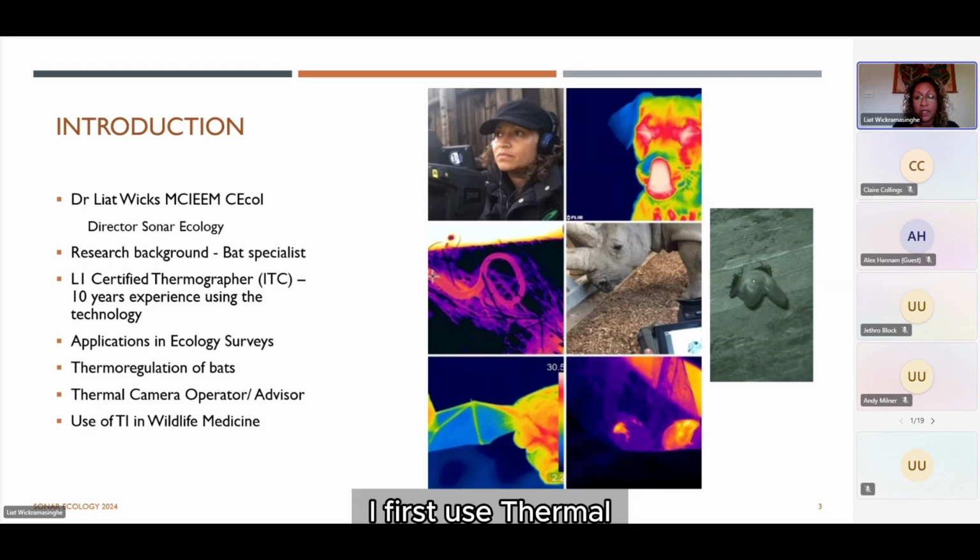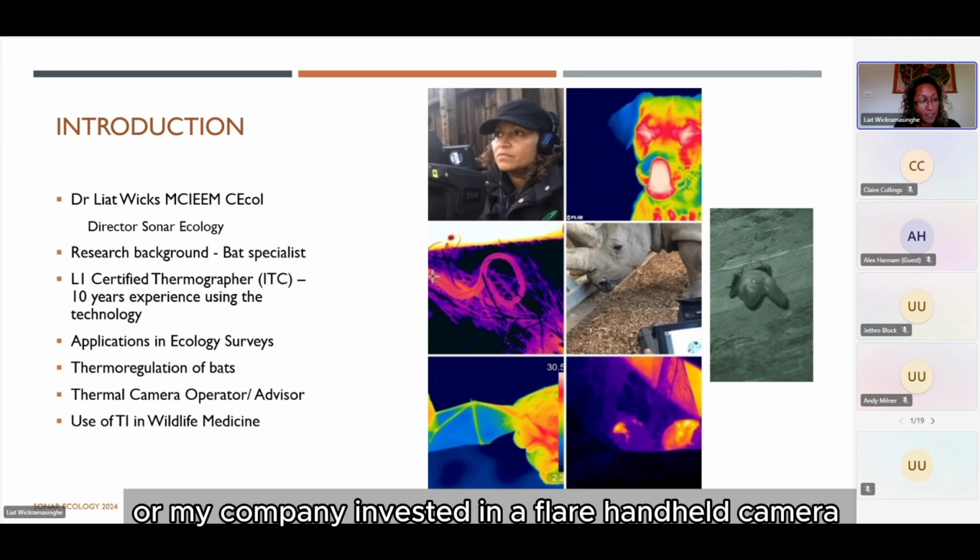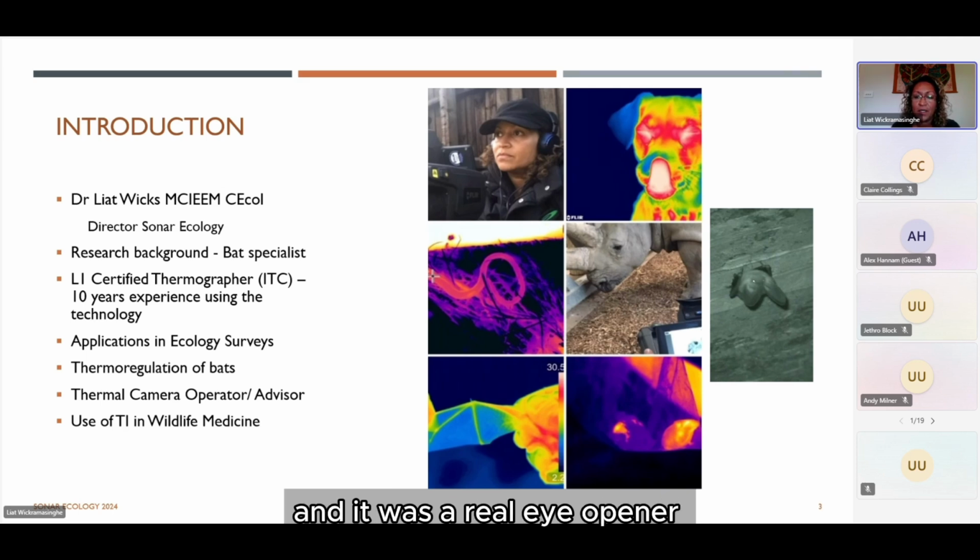I first used thermal coming up to 10 years ago now, and I invested, or my company invested, in a FLIR handheld camera, and it was a real eye-opener. Like I say, there was no training. I struggled to work the camera because it's very advanced.